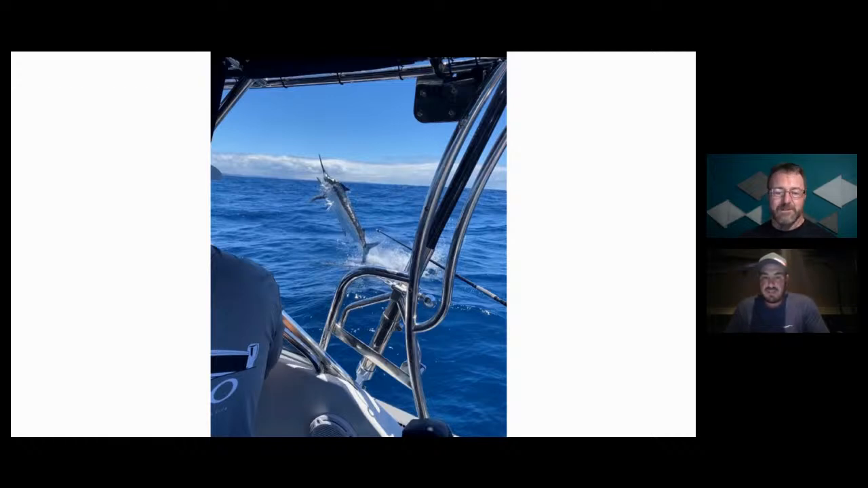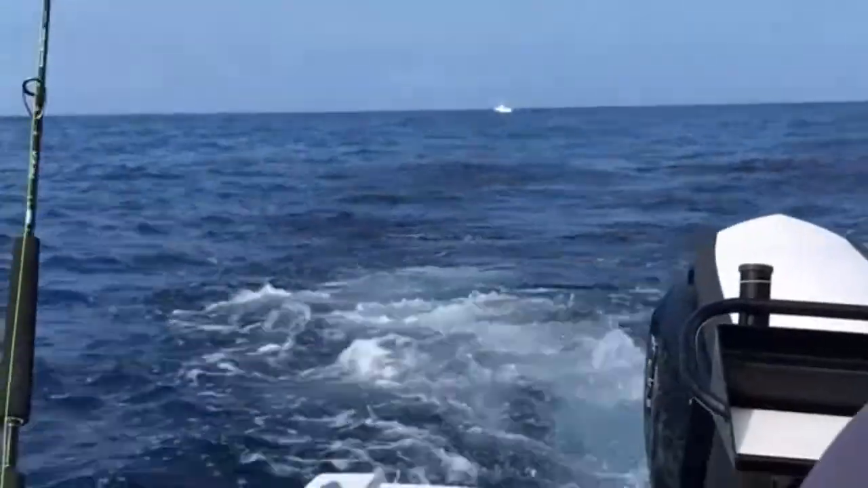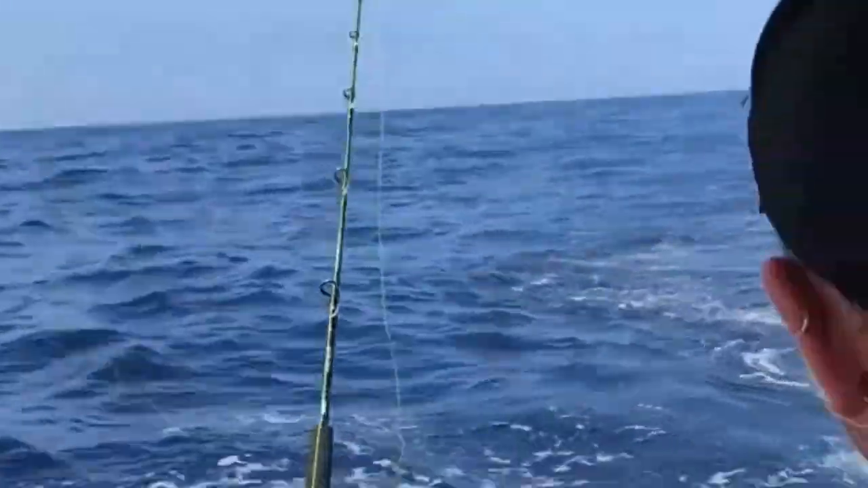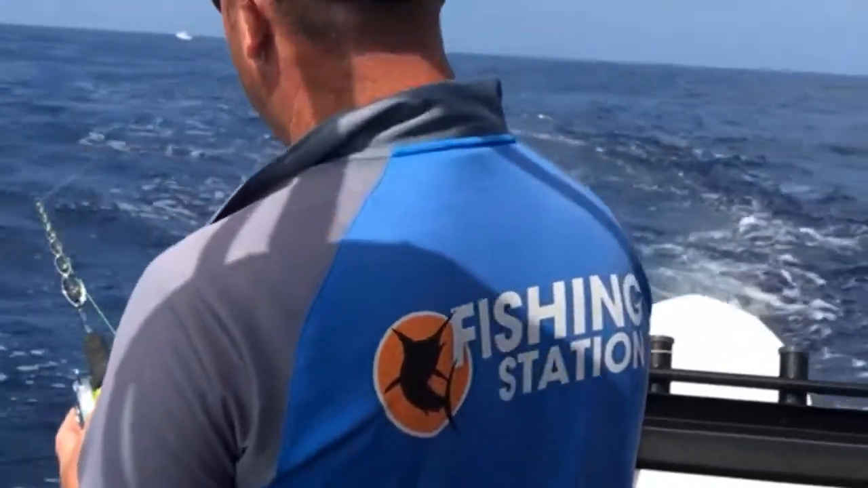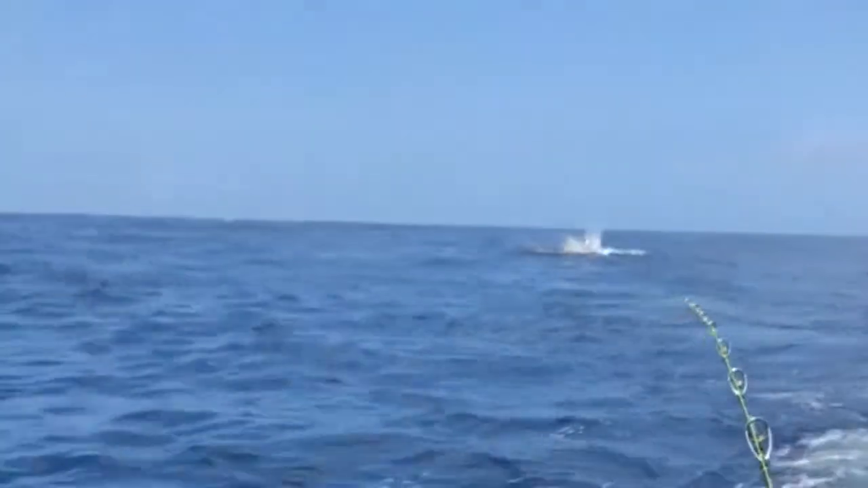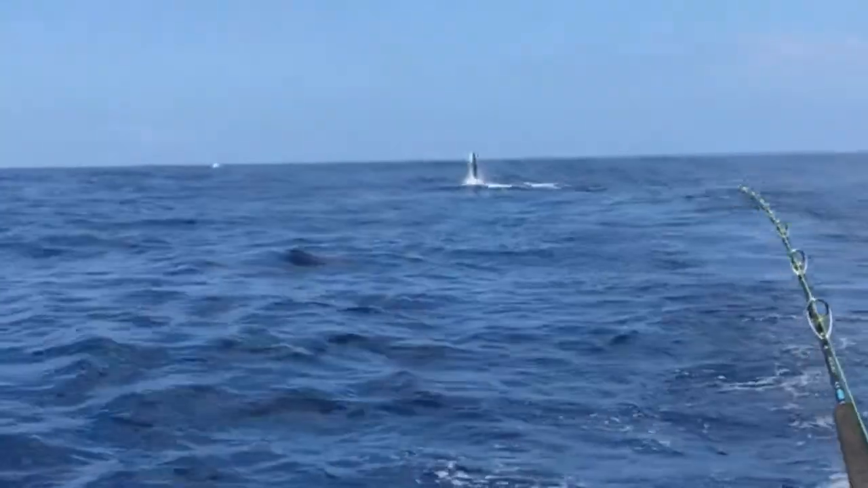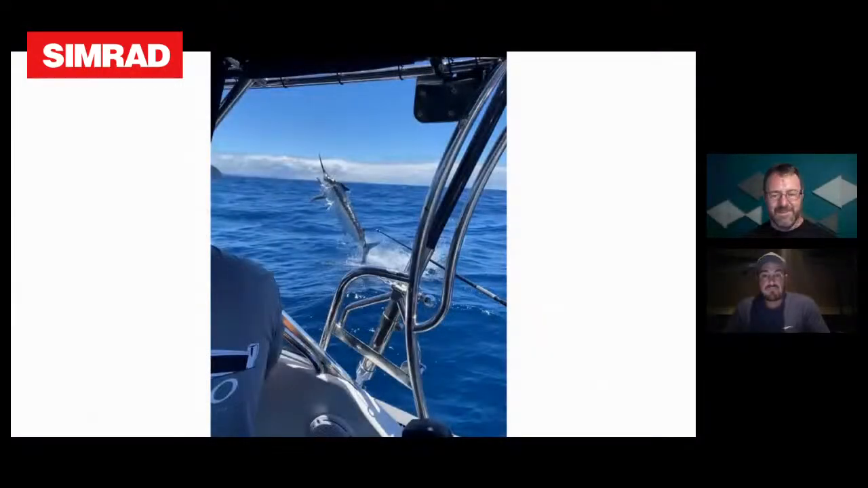Here we go. You can see the fish come up. Yep, he's on that one. He's on the rigger, on the short rigger. There he goes. You grab it. Come on. No, not yet. Pull it back down. All right, now go up slowly. Lift the rod. That was bloody awesome. Yeah, there you go.